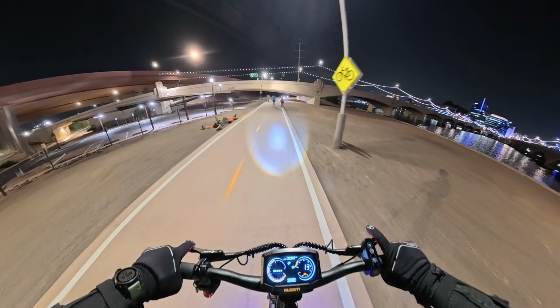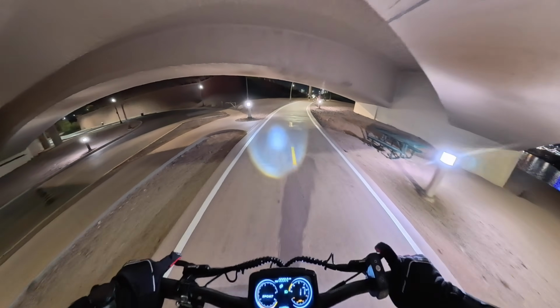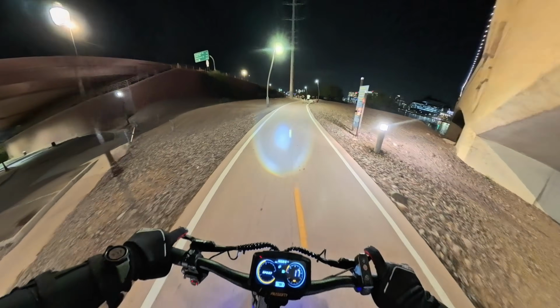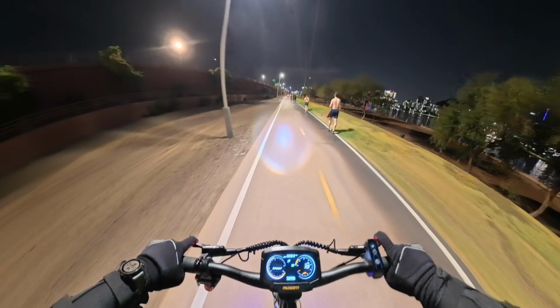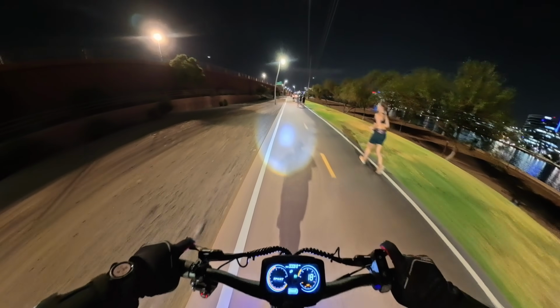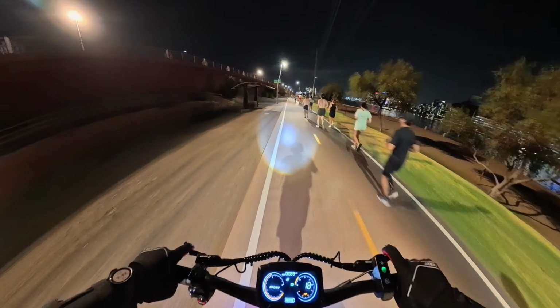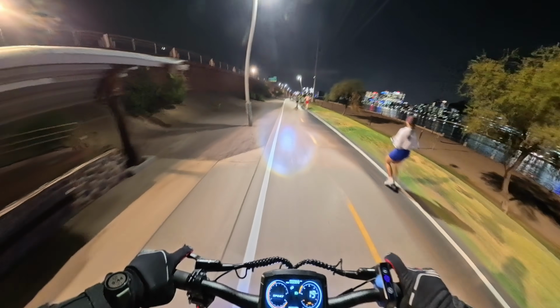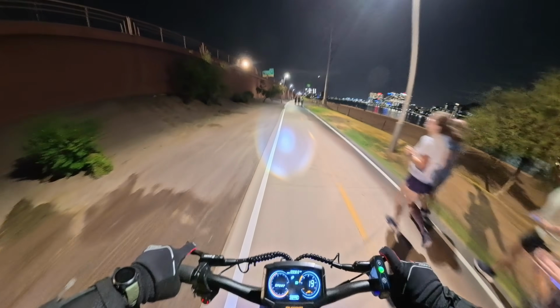Got some electric skateboards. All kinds of exciting stuff, but as you can see, there are a lot of folks out here today. All right, we got to get through this crowd. Reminds me of a scene out of that show, The Walking Dead, you know? They're not walkers, they're runners. That's what I should be doing, actually.